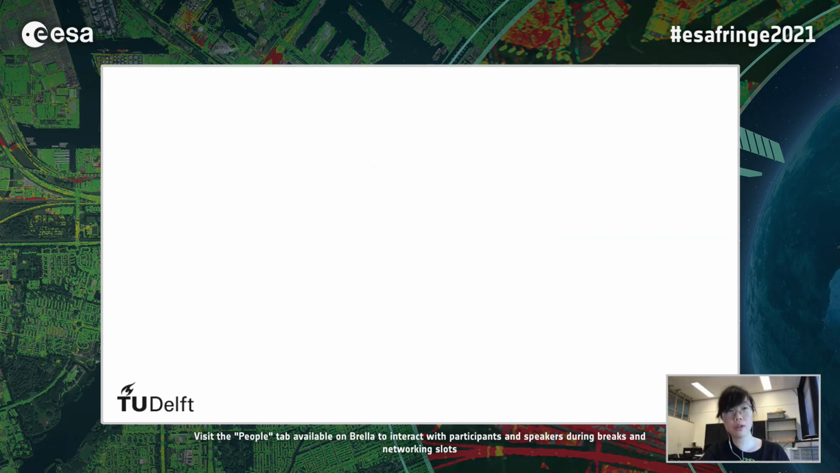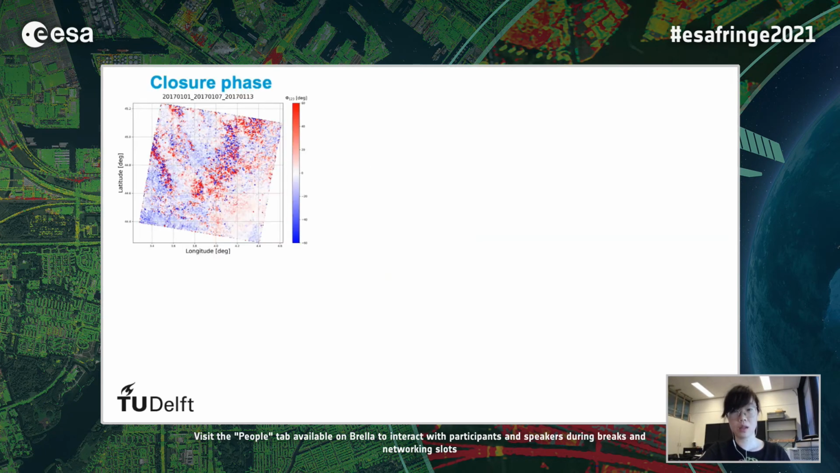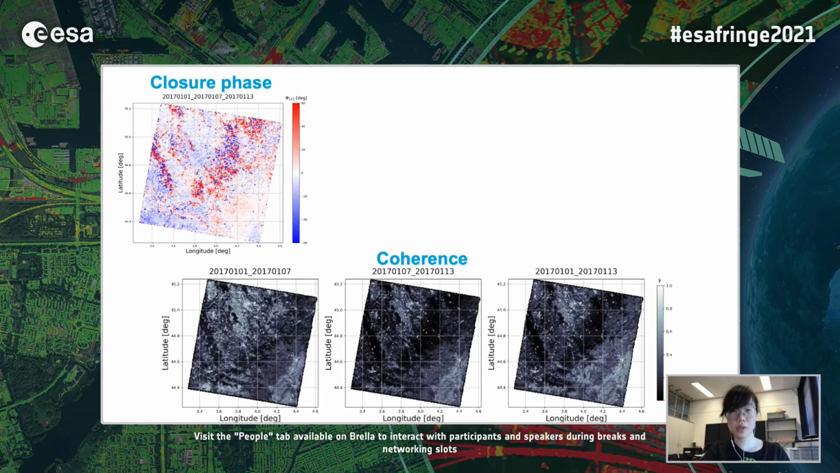To show you how this significance test actually works, I have some images for you. This is a closure phase acquired on the first day of 2017, VV polarized data with 400-meter resolution. Then we input the coherence and number of looks to the numerical model to get a sigma CP.